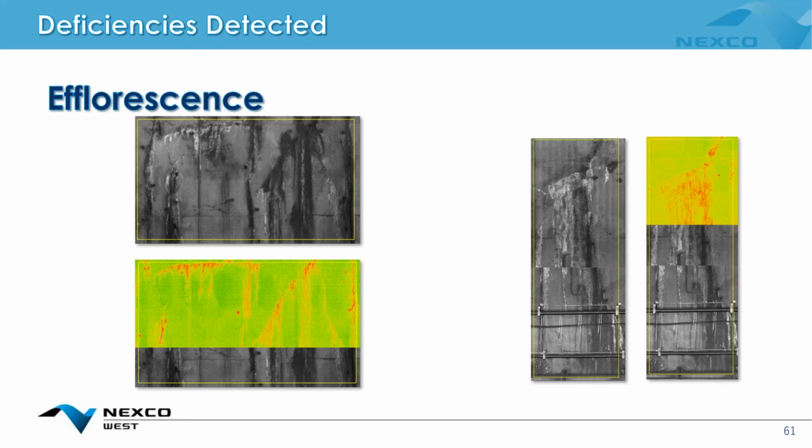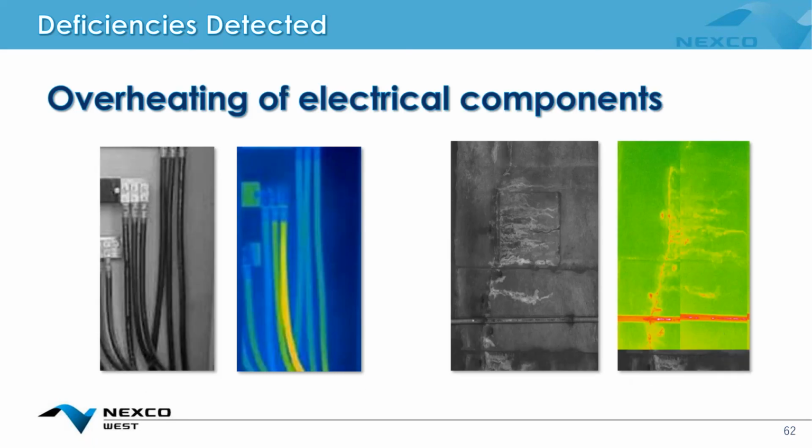That's a useful trick that we have come across after taking some data sets. And then overheating of electrical components is also quite applicable, because it's a classic IR application, and we're still taking that data at the same time.